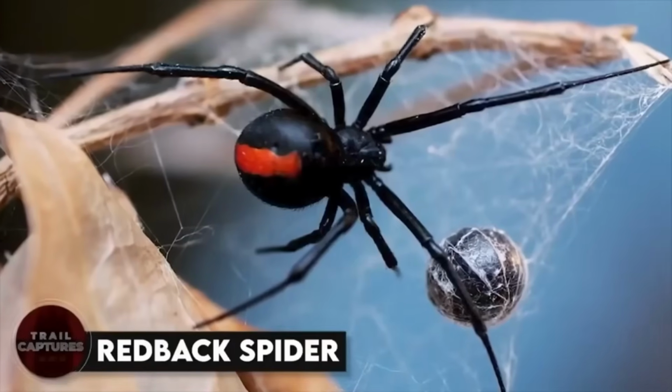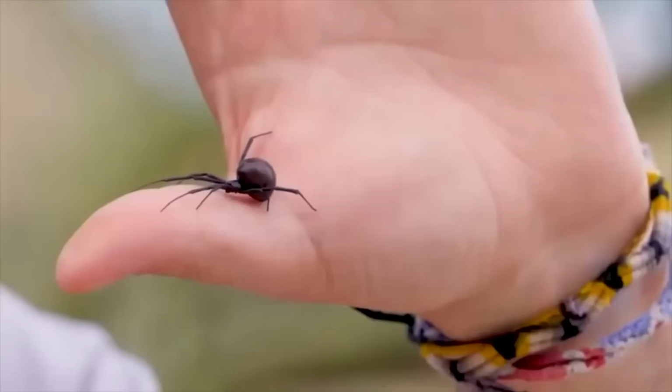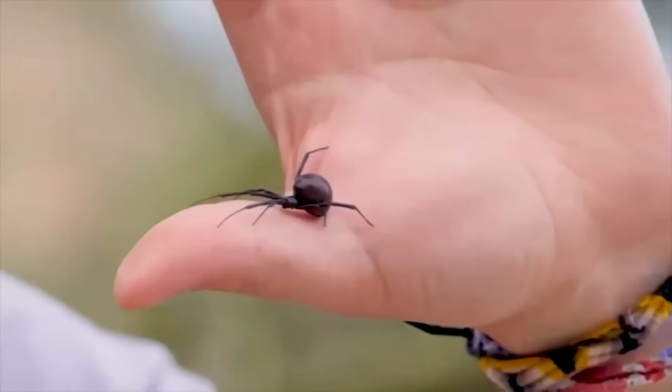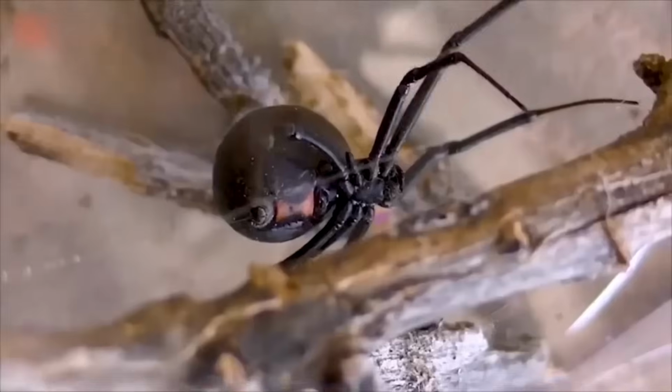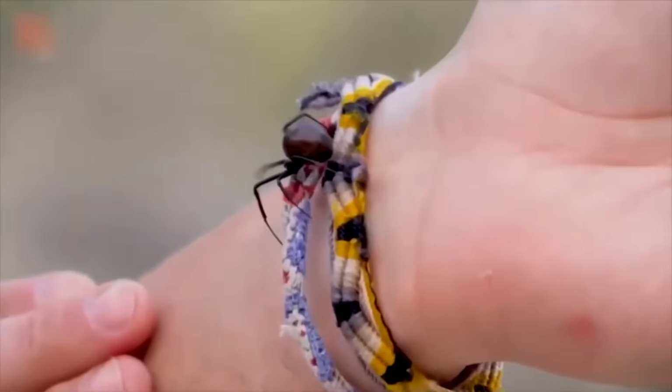Redback spider. These pesky little creatures are found all over Australia, and their bite can be a real pain. Their venom is no joke. It can make you feel like your whole body's on fire. That's why it's important to keep an eye out for these sneaky spiders and make sure you're not their next victim.